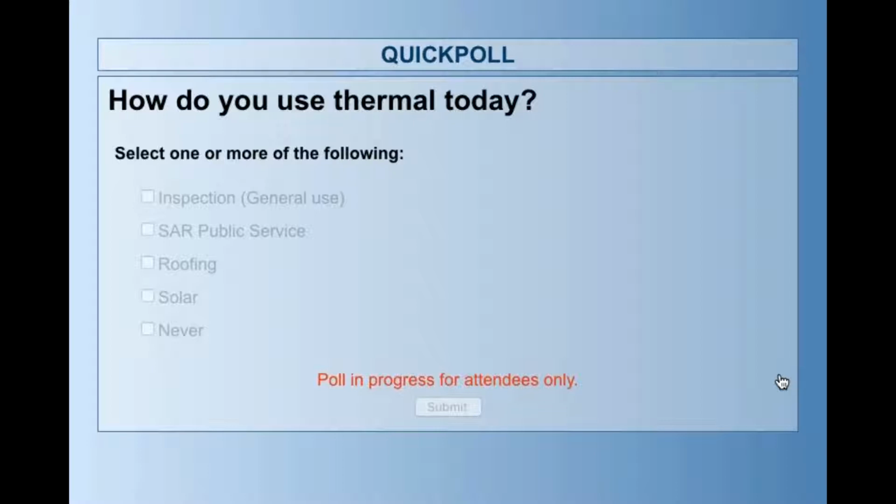Are we doing inspection in general use? Are we doing SAR, public service? Considering doing roofing, solar? And the never option falls into: I've never done it, or this is why I'm here, trying to get some idea on whether or not I can give this service to my customers. What I've seen in the industry a lot is that some of the inspection people are not actually drone service providers that are querying the actual company, but internally we're seeing a lot of guys that already work for a large inspection company and are adding this to their toolbox. So that might fall into your general use inspection answer.